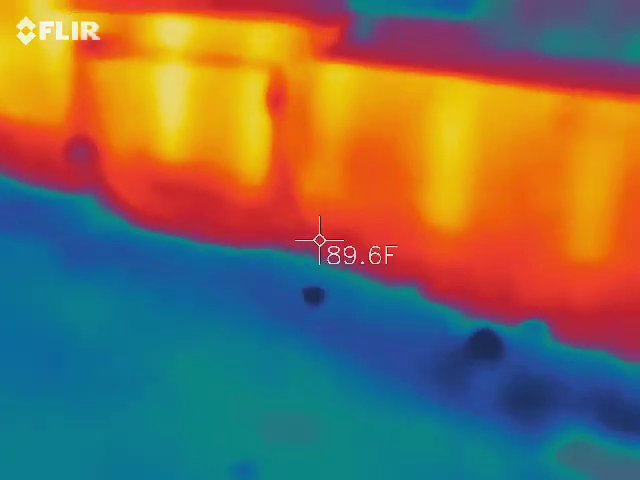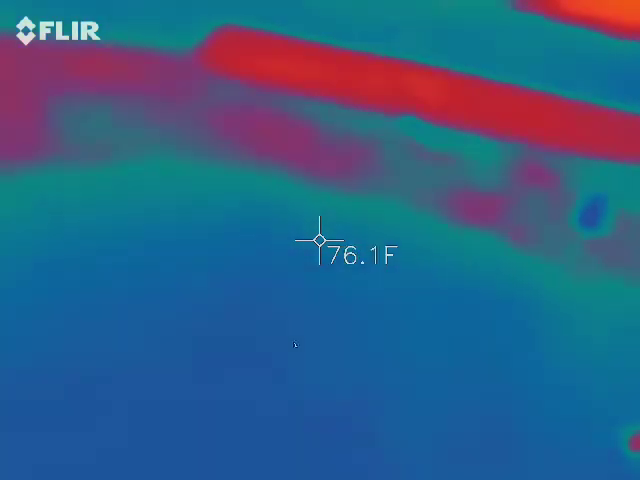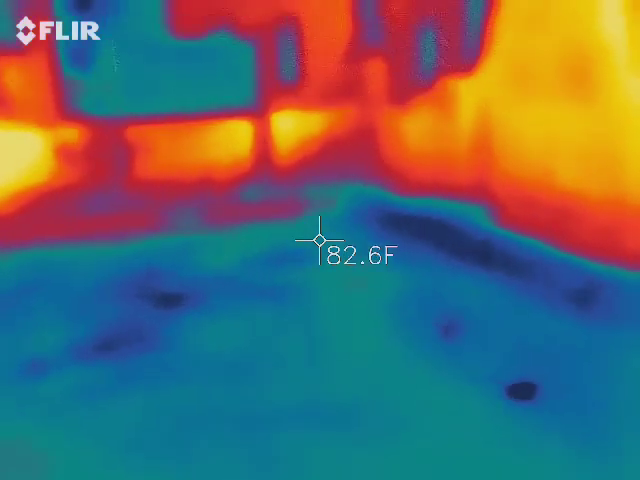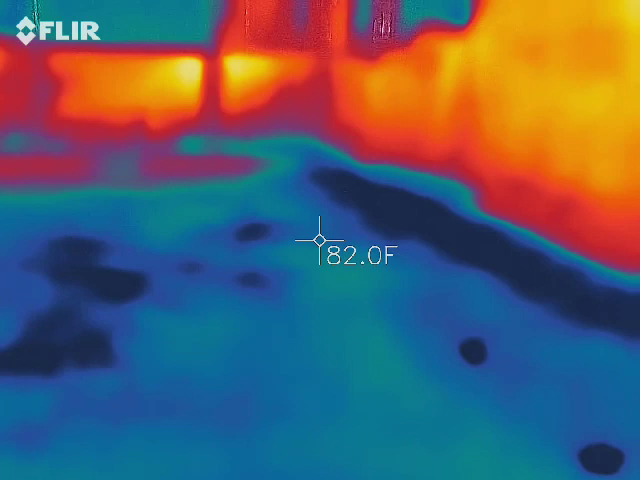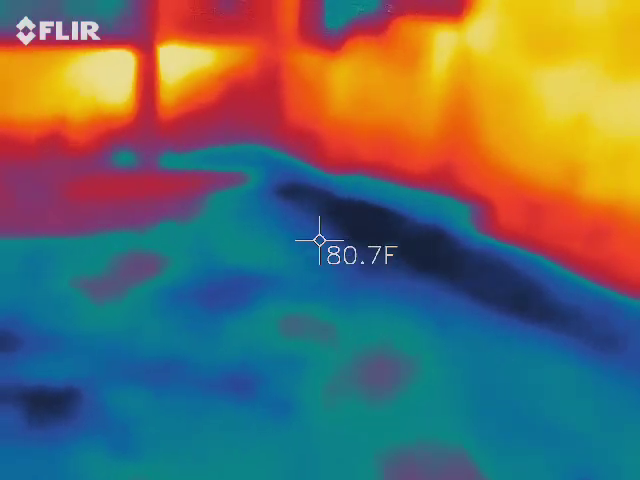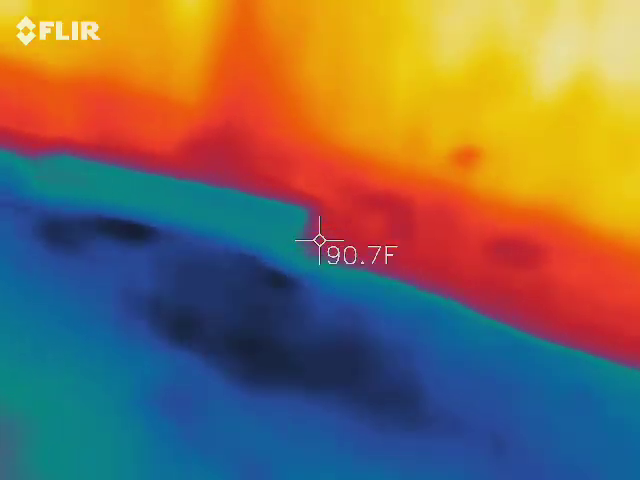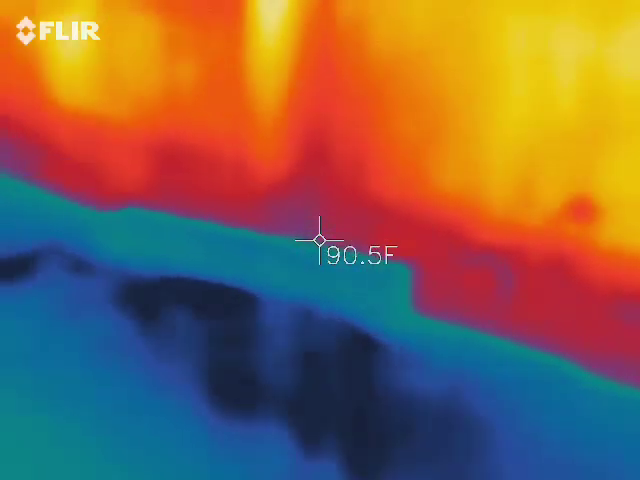This is 71. I don't know what it means. 71.6 right there. I'm at 74.2 right there. Let's go to the corner, just because we're checking the corners. That's 85. I'm at my 90s right there.